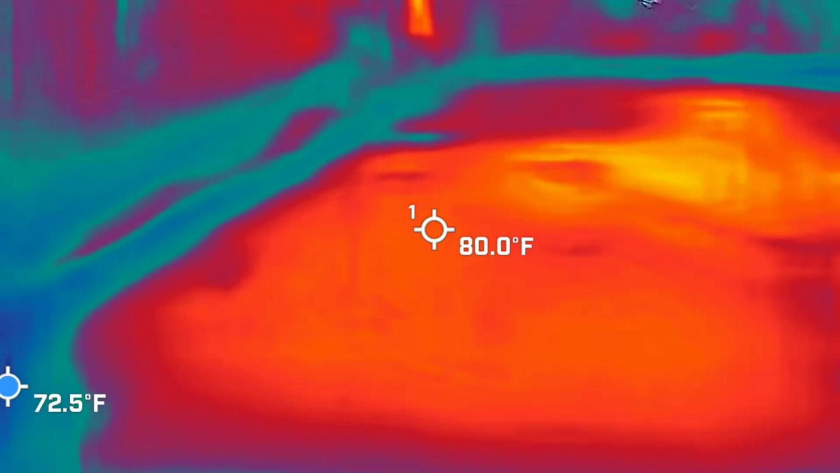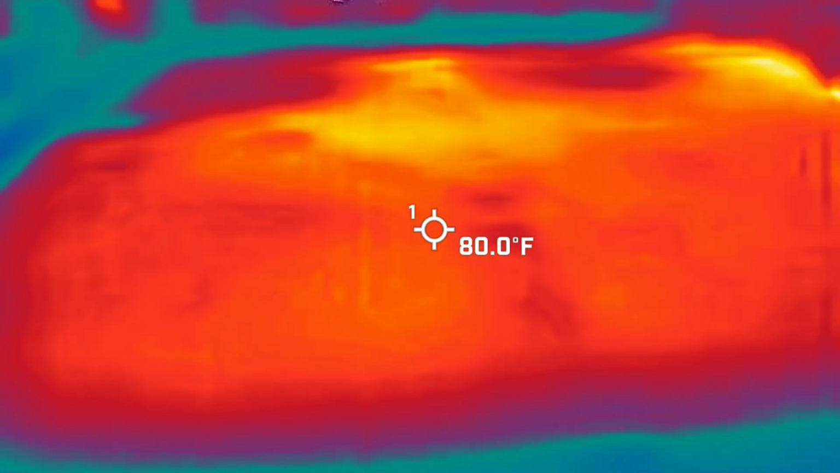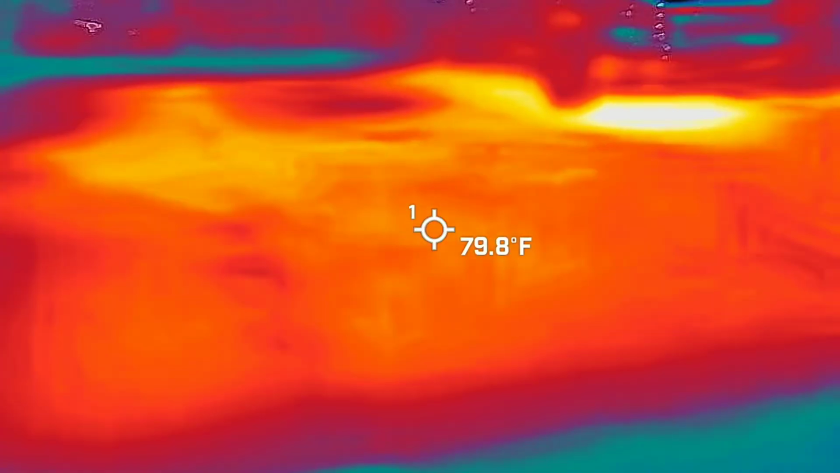It will pick up shadows. Yeah, just so you know, the most consistent one so far was the one on top of that shadow. It was also the most huge.